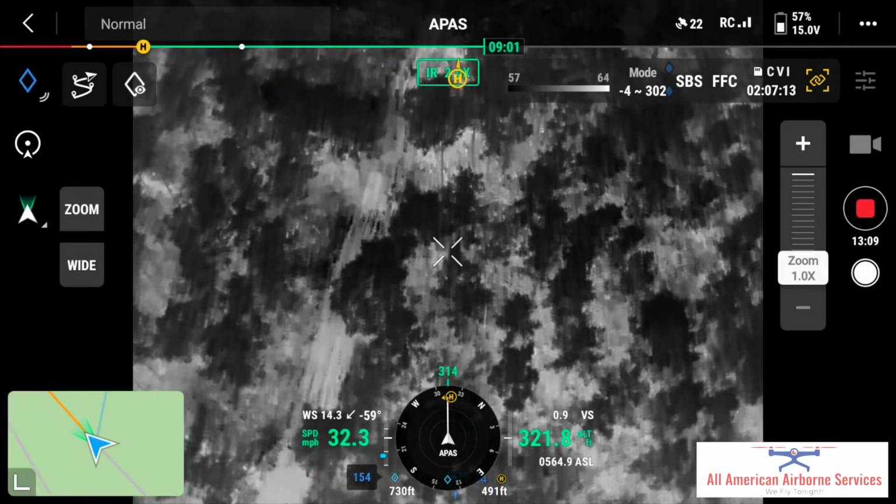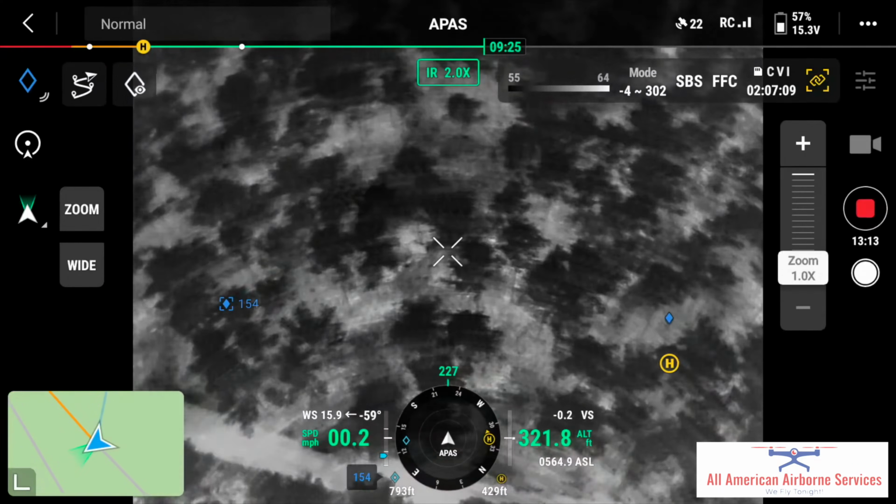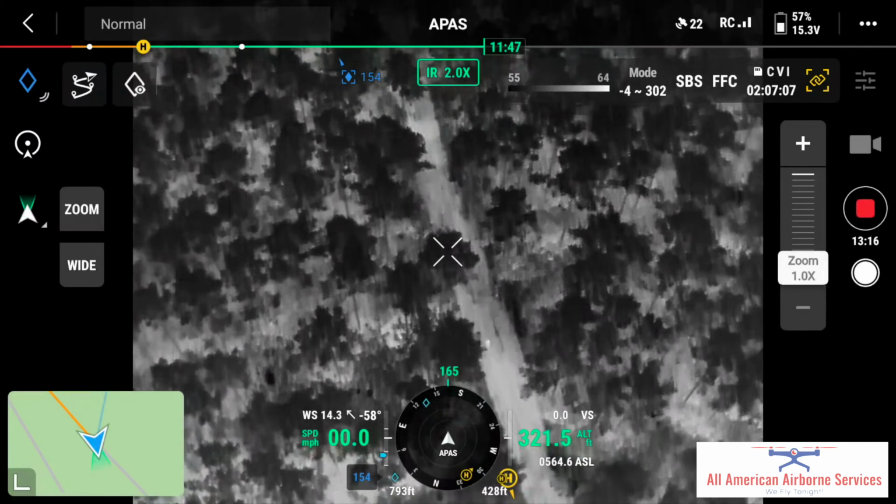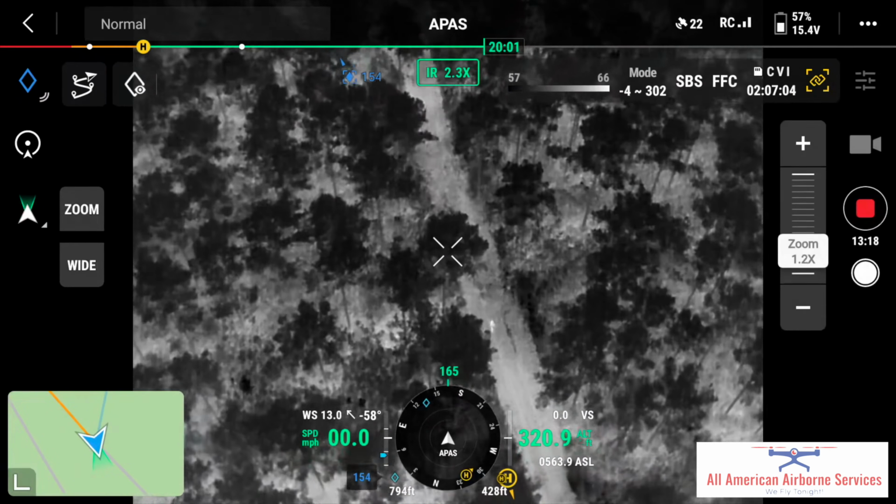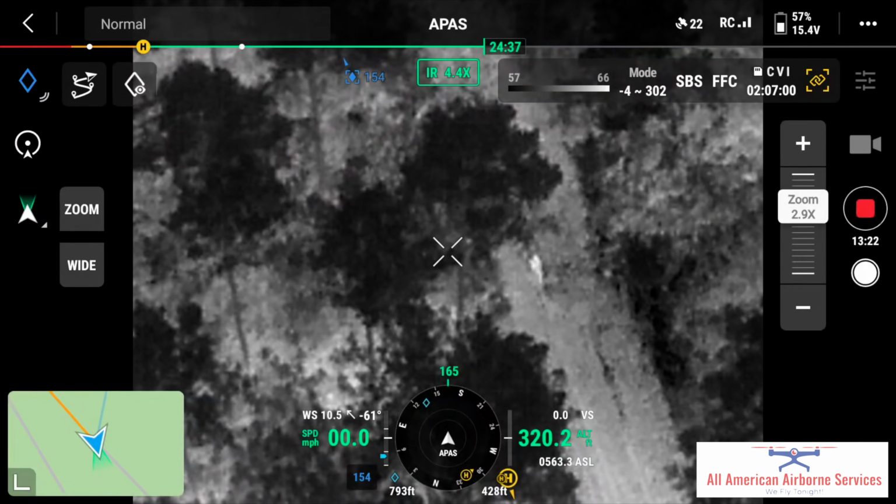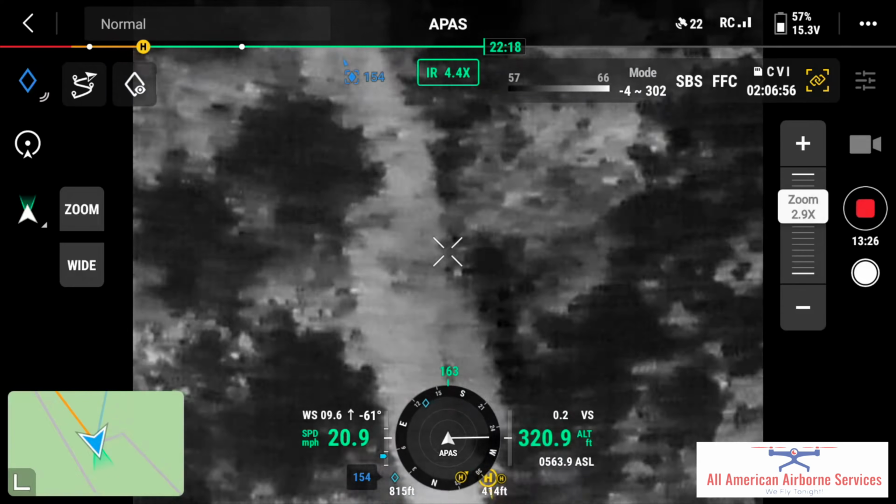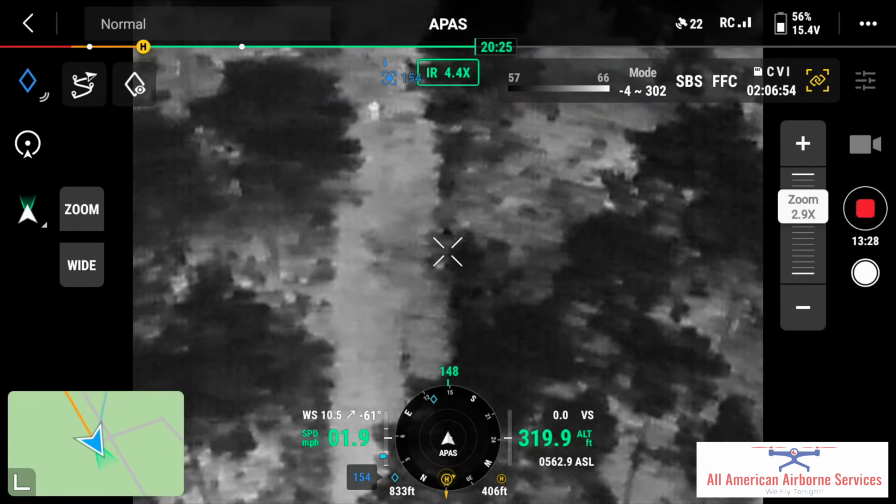And if he starts deviating too much, Will can talk to him on the radio and get him redirected. That's what he looks like walking through the woods. He's not that hot.